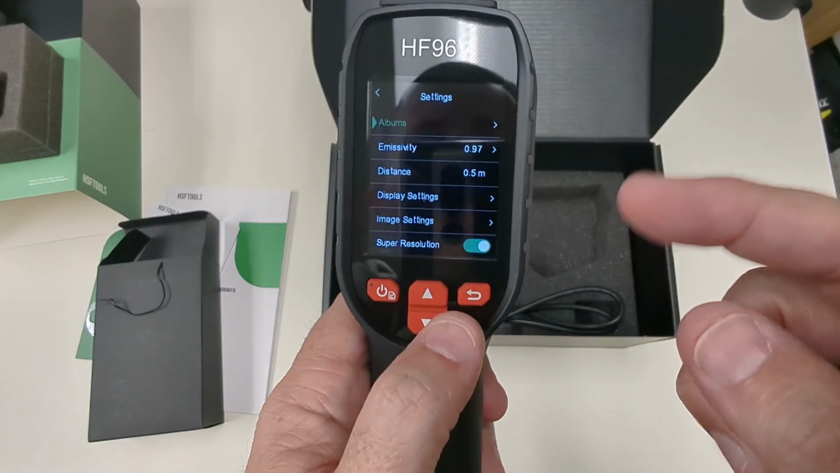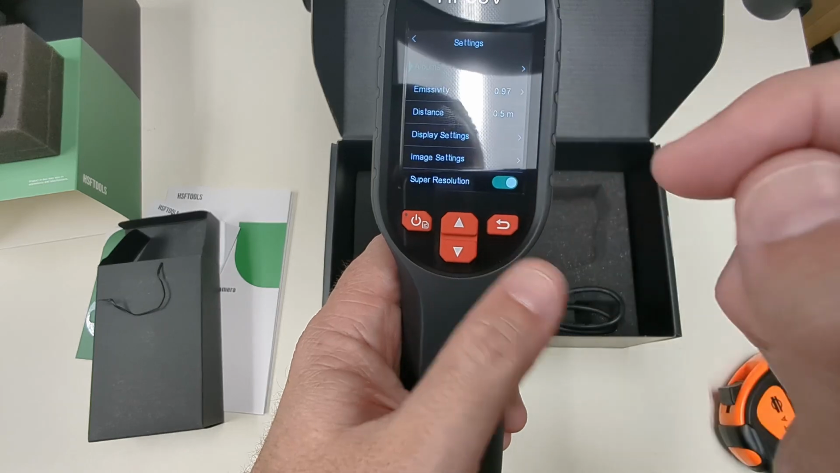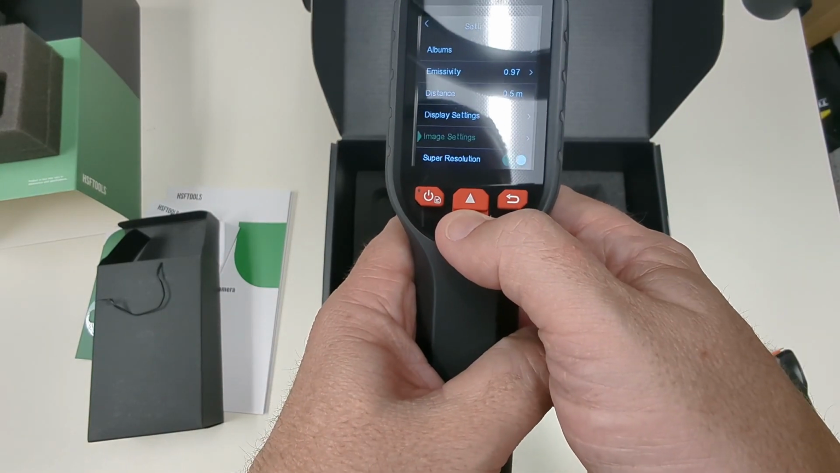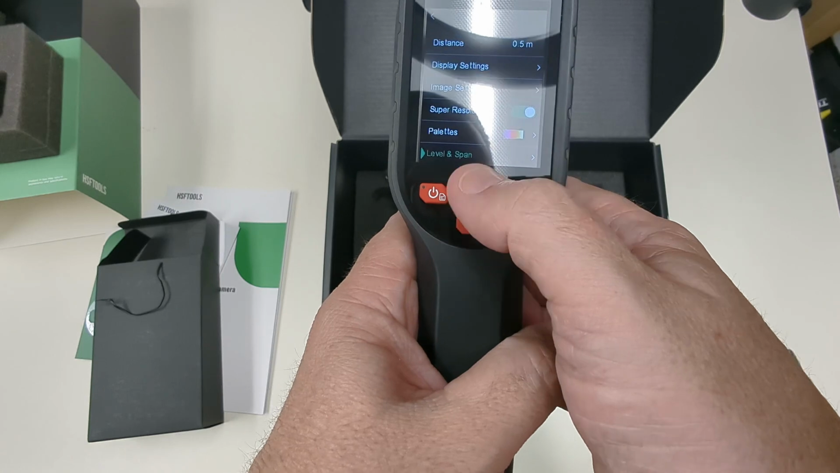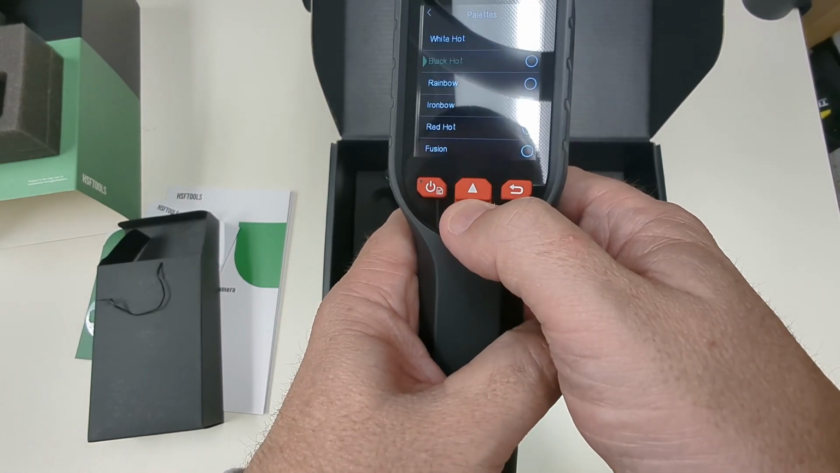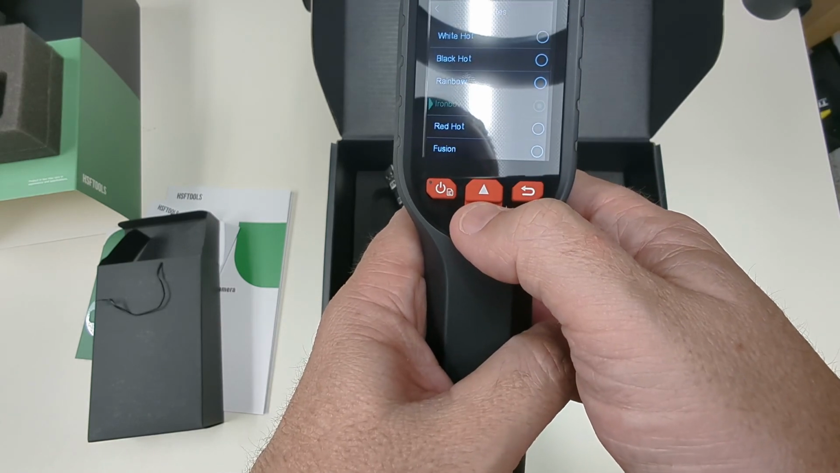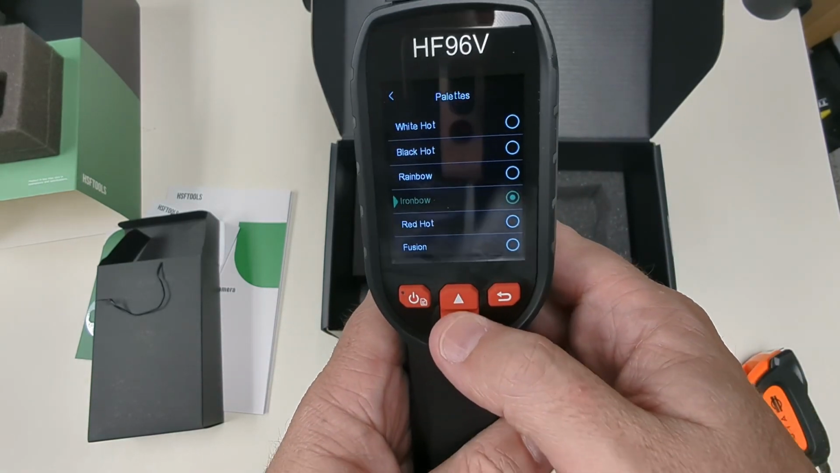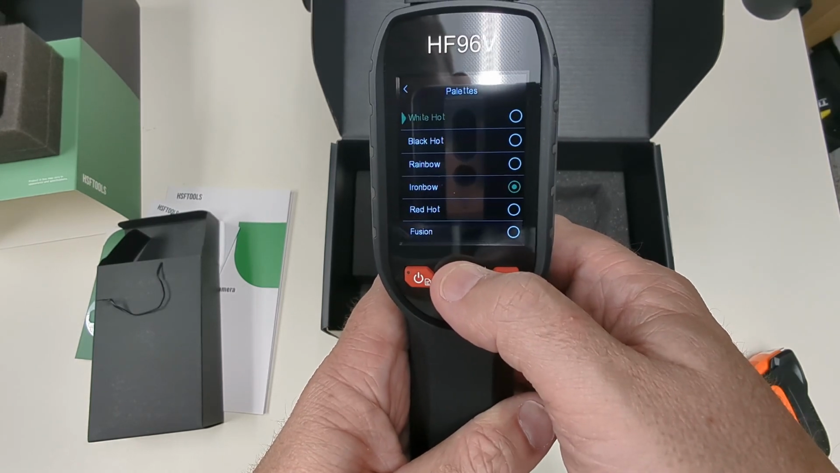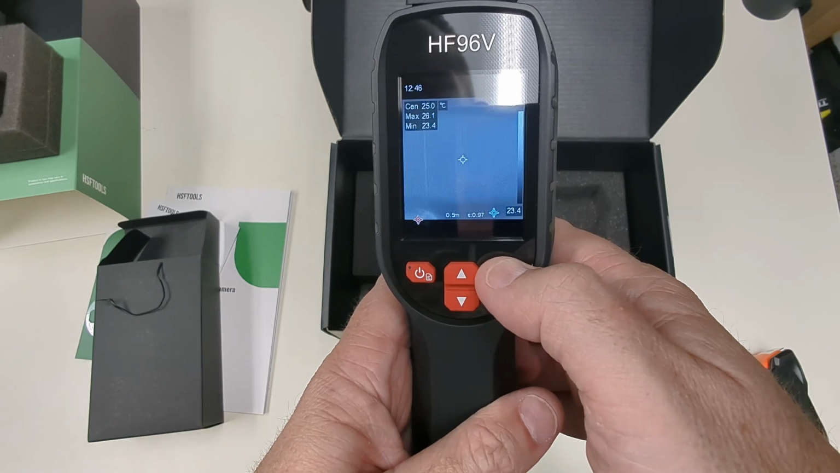It's going to give you some settings here that I can actually go back in and change: emissivity, distance, display settings, image settings, super resolution. So you would just hit the down button. And here's your palettes that we talked about earlier. So if I click on palettes, we can go white hot, black, rainbow, iron bow, which is I think most people see a lot of, red hot, fusion. So you have a lot of different. So we're going to select white hot and go back.